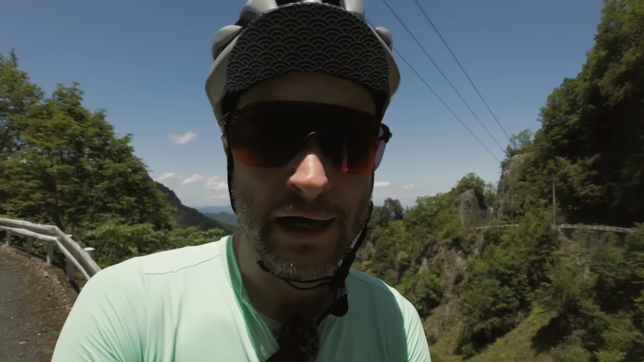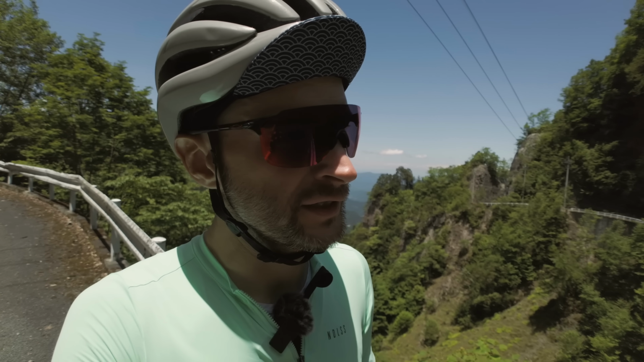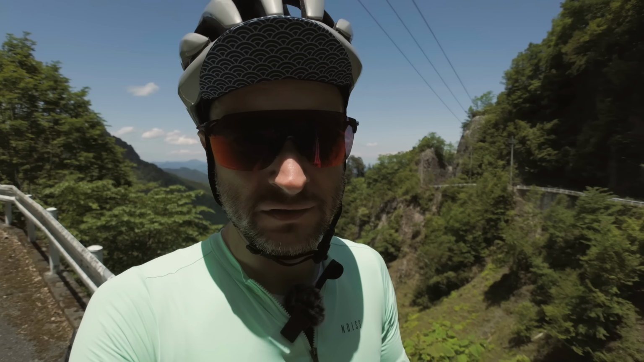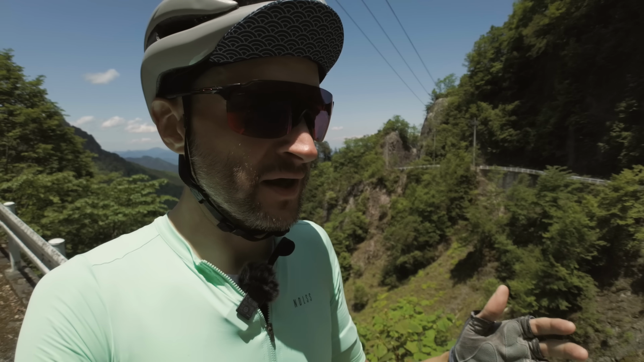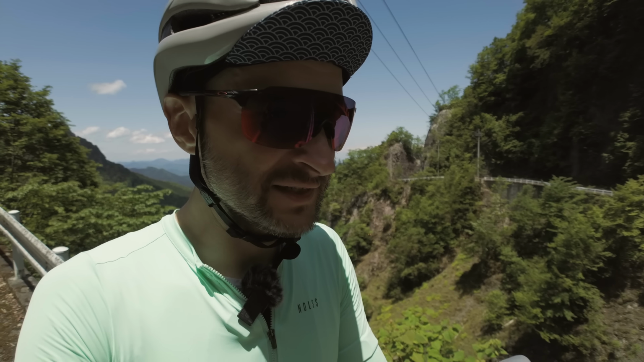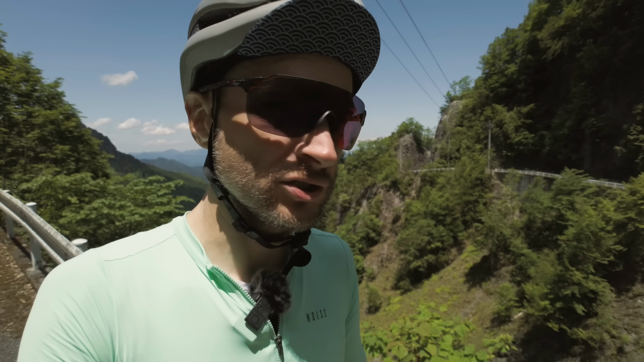Now, usually when I post a photo or a ride on Strava or something that happened during the night, I usually get that question: what kind of lights are you using? And I thought I would now answer that question once and for all, especially for these rides when I go out in the morning, ride all day, and then have the biggest climb and descent during the night or the dark hours, so to speak.